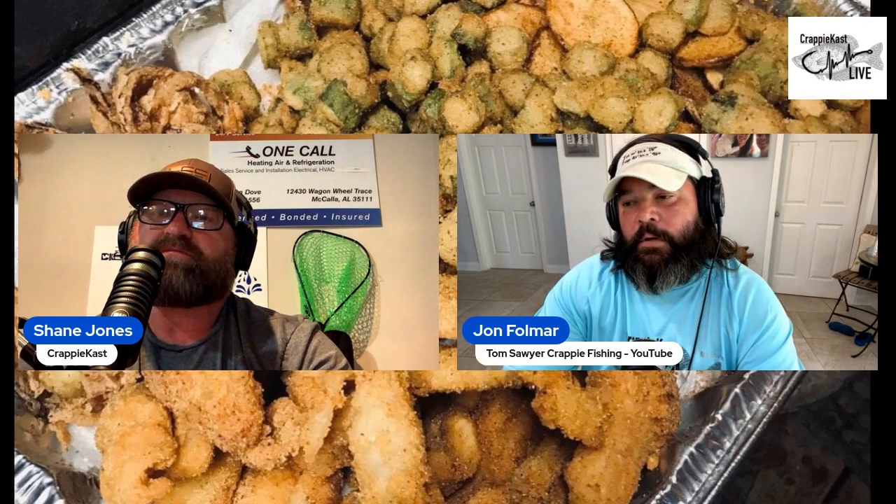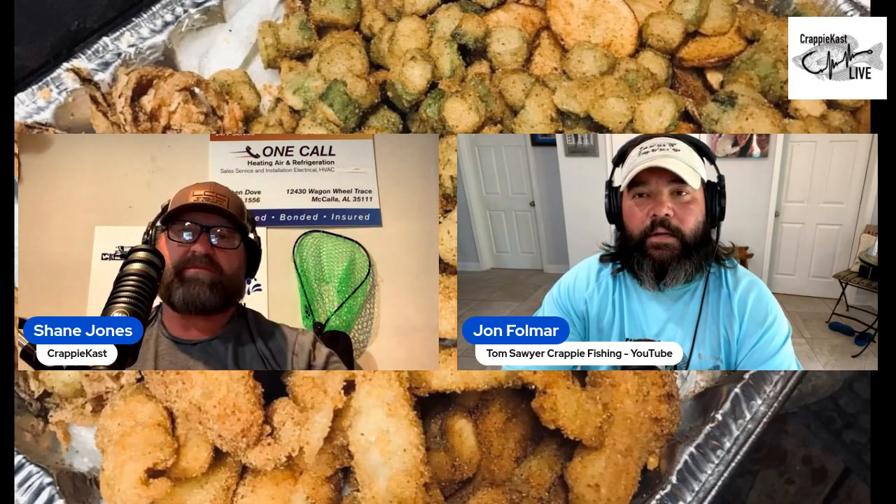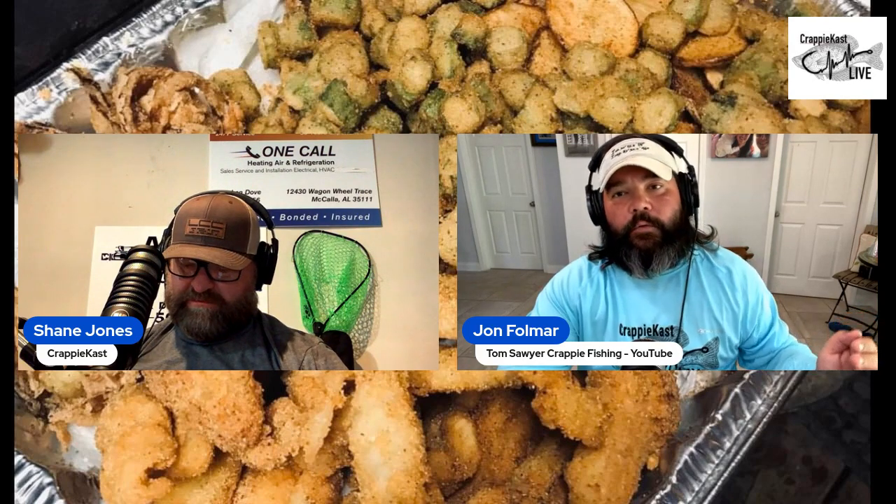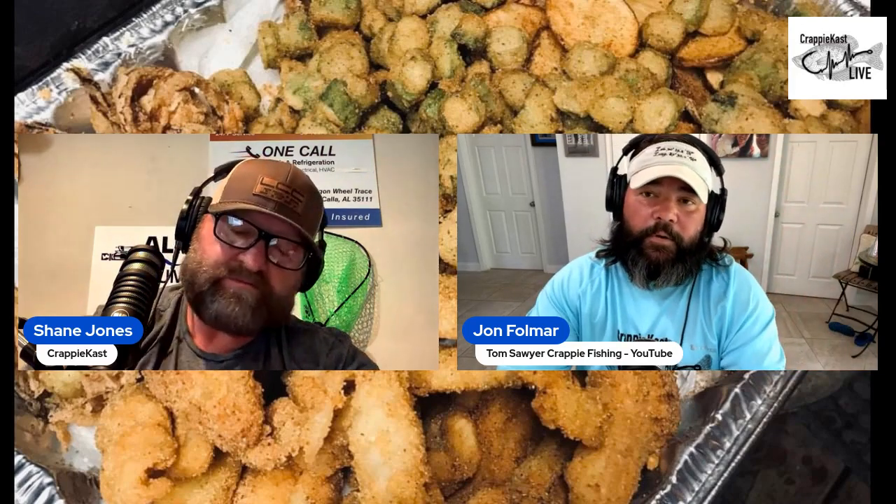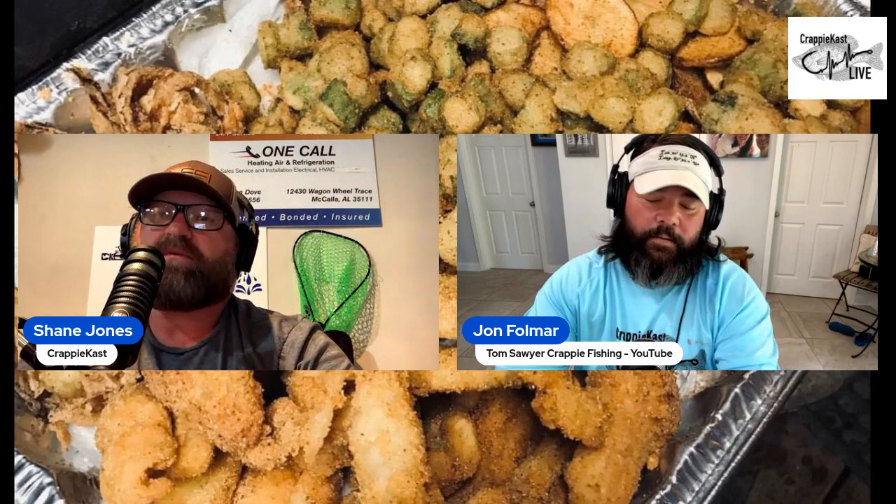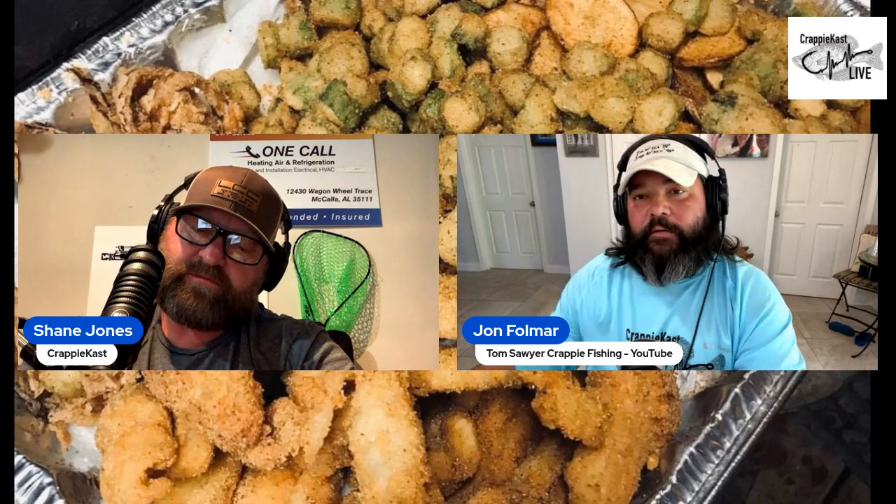All right, this is how I like to do it. I'll pick a certain water depth and I'll run up that contour line. You don't want to start in 10 foot of water, run down to 30 foot, and just keep getting deeper and then coming back up. You can do that, but if you can run up a contour line and just keep going, say it's 15 feet of water, get on that 15-foot contour line and just run up it. What you're doing is covering that column of water.